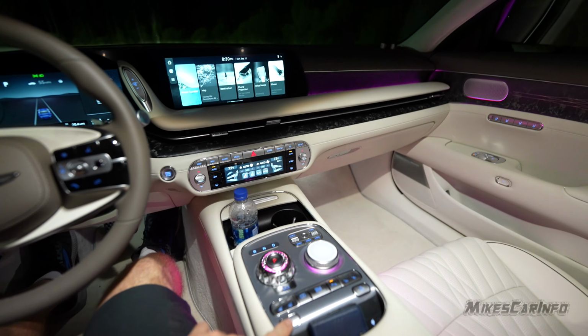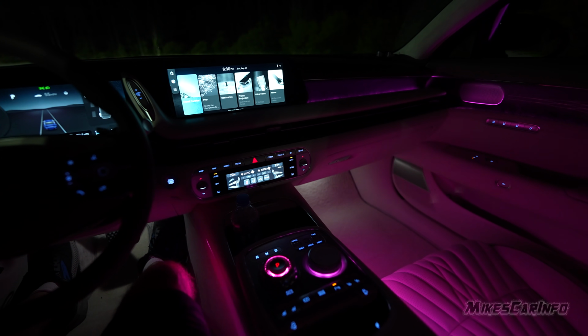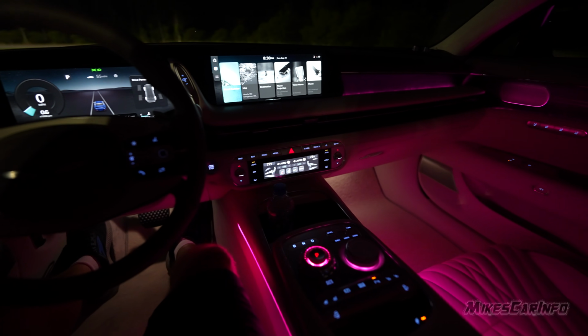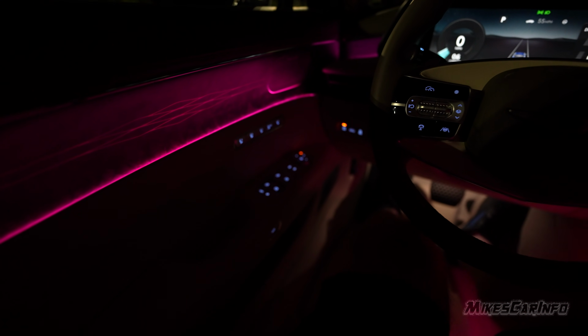Let's go ahead and close the door. I'm going to push this button. It'll close the door, turn off the interior lights. We're left with the mood lighting and the backlit buttons here. All right, so you can see the mood lighting here on the door, backlit buttons on the controls.